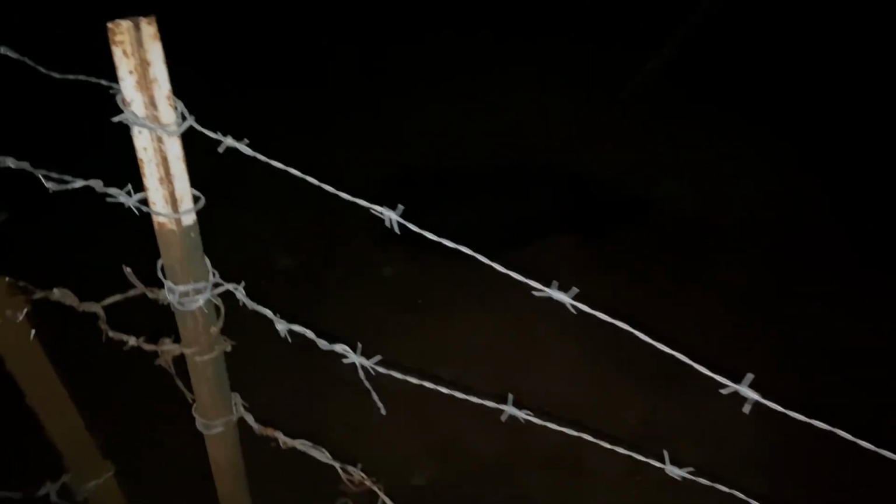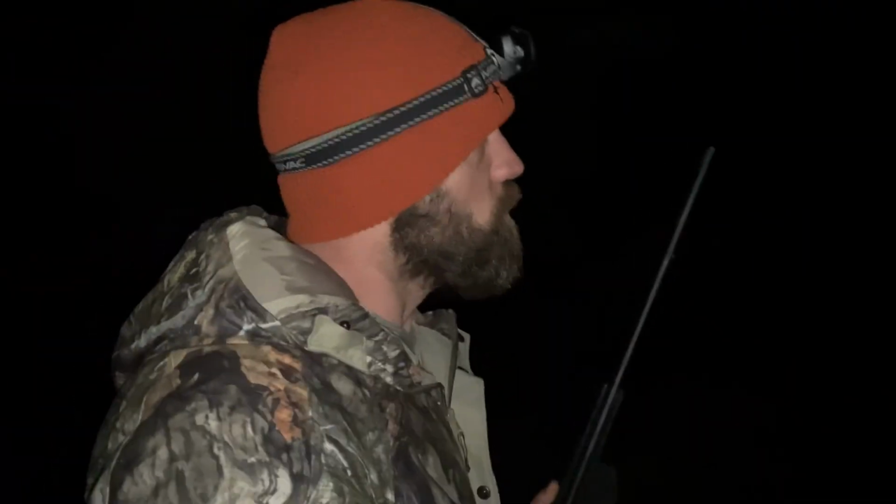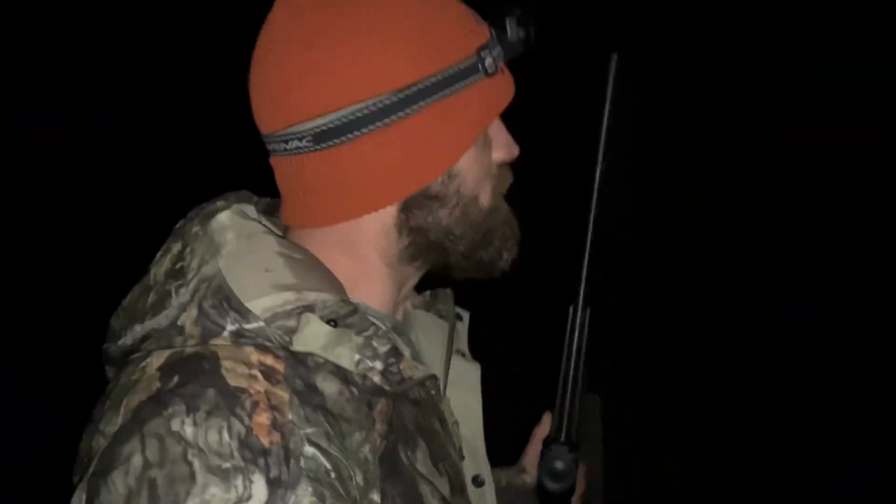Kind of hard to see from here, but it is out there. All right, guys, hog is down. I gotta hike back to the 4-wheeler, get it down over here, see if I can get this thing loaded up on my own. So this will be interesting, trying to get this thing up there. It's actually a pretty good size, so I can't wait to get it back to the shop, get it strung up, and see just how big this thing really is.